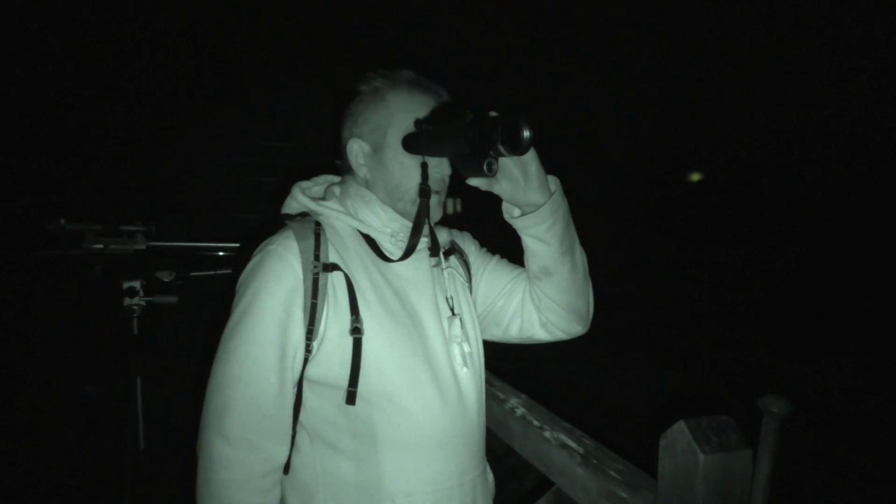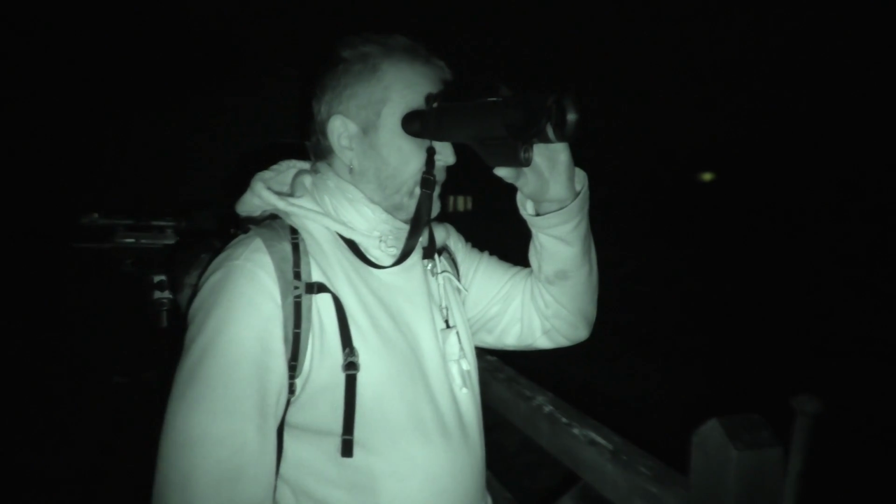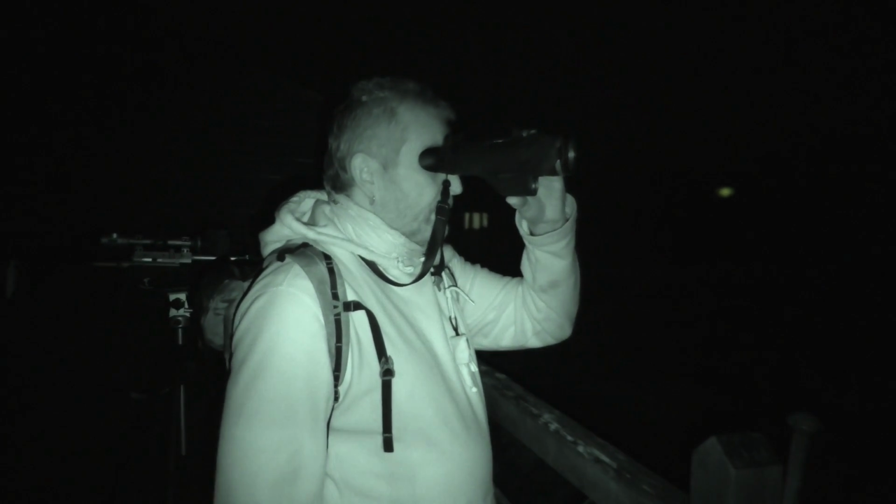We'll scan this area. This is where he's seen the myxy rabbit, or what we believe to be myxy rabbit. So hopefully, once we go into this grass area, get a better view that way, and we'll see what's what, and hopefully something will turn up. We've been here about 5 minutes already. There's nothing shown, but it's still early days.